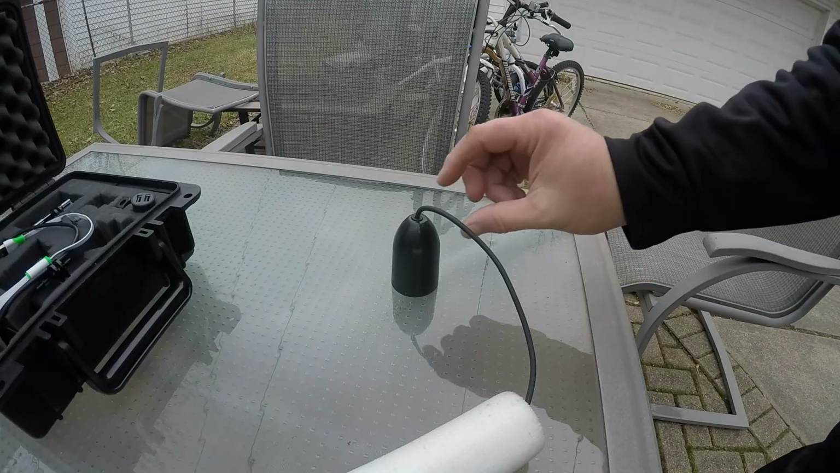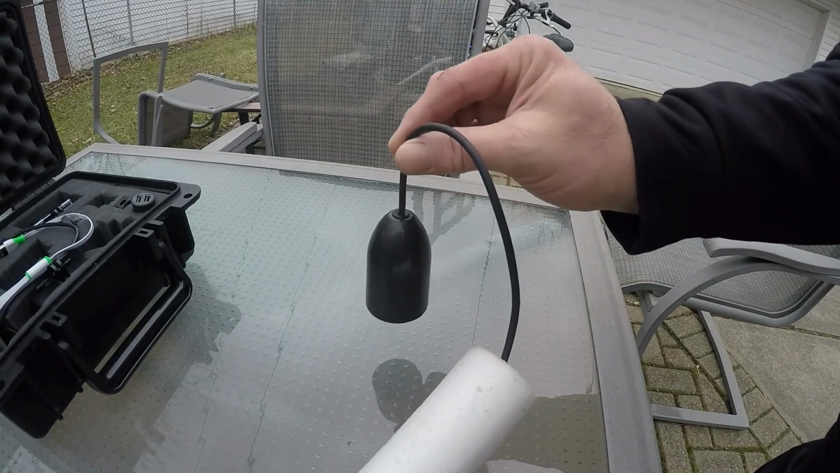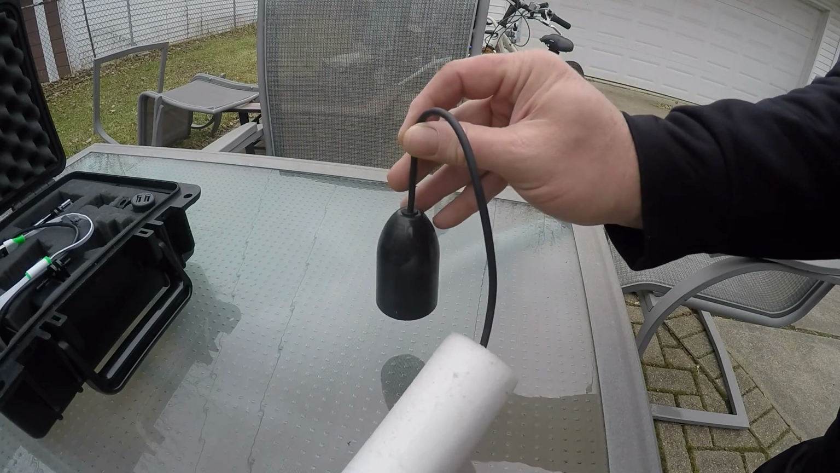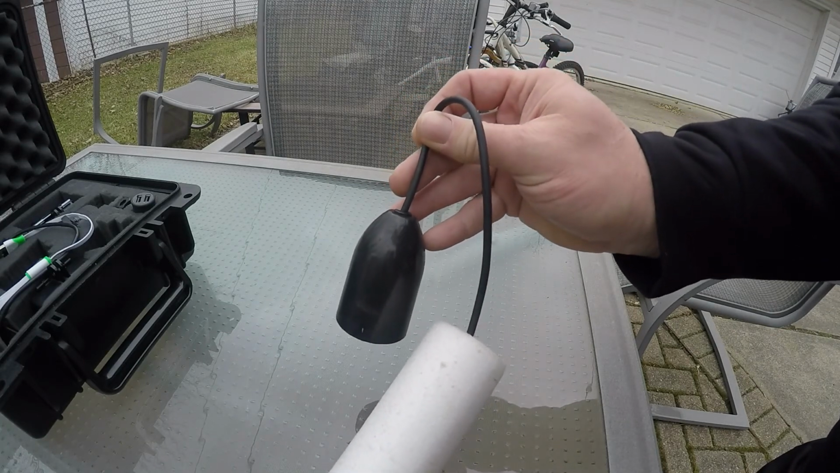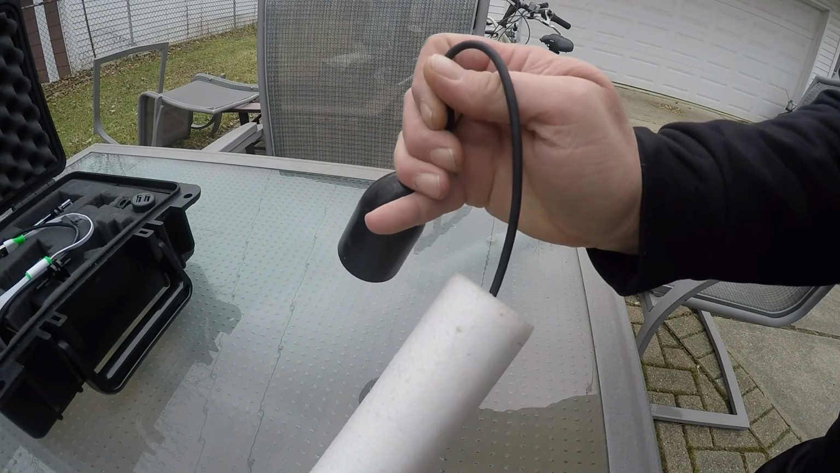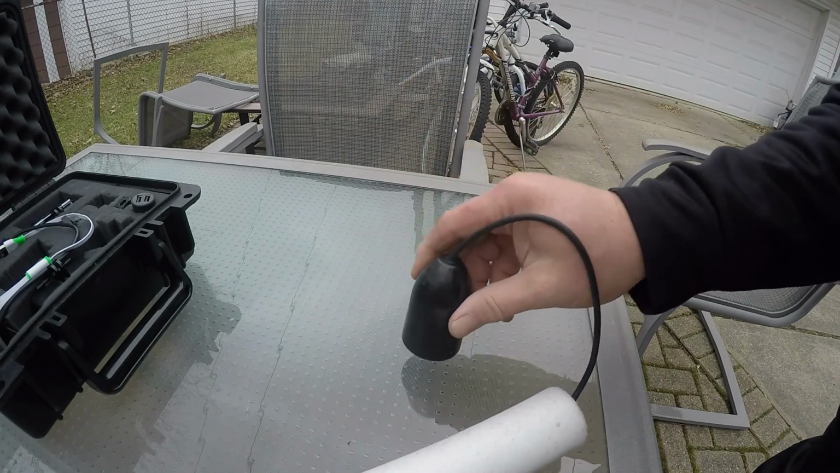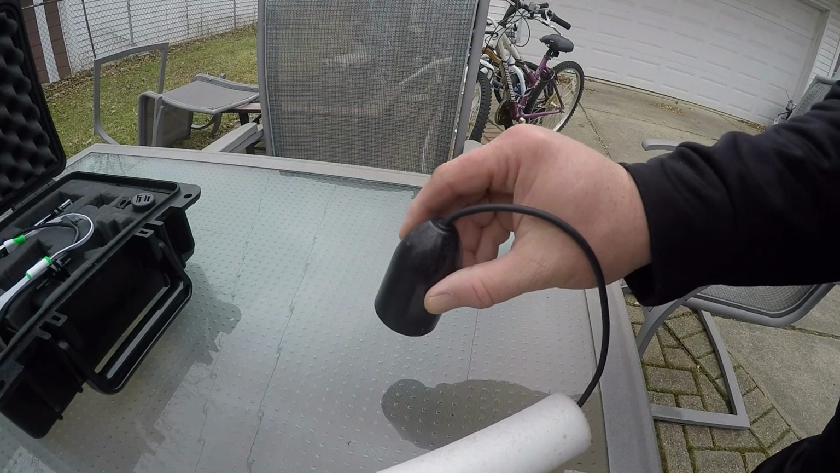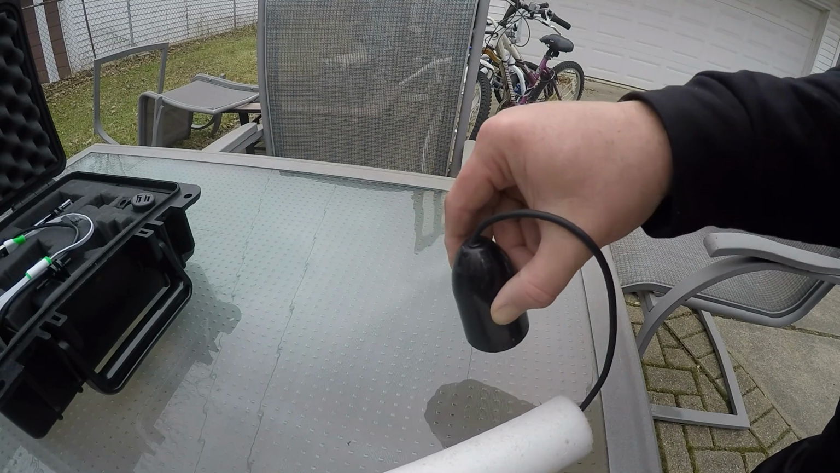It is critically important to make sure that your transducer is hanging perfectly level in the hole. You don't want your transducer kicked off one way or the other. You will not get a proper reading if your transducer is cocked one way or the other.